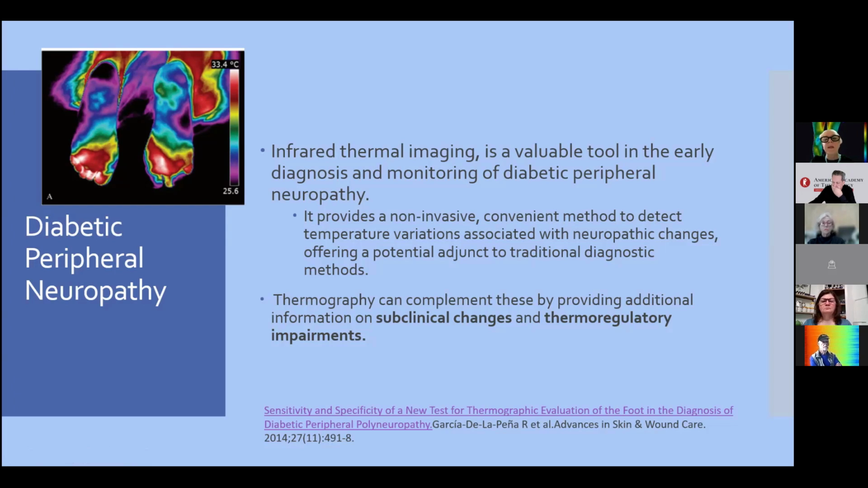Early diagnosis is important because EMG diagnosis is only possible when larger fibers are compromised.